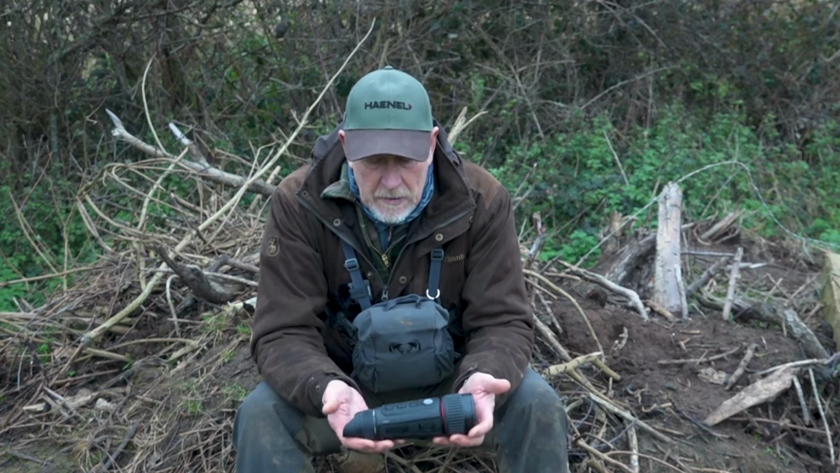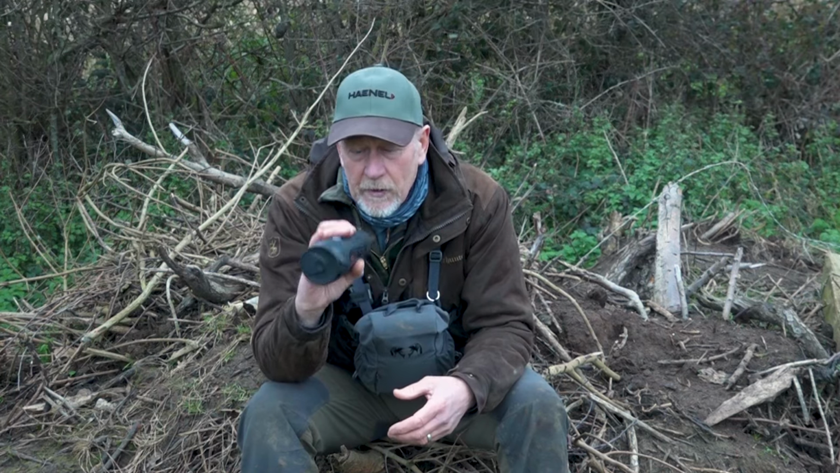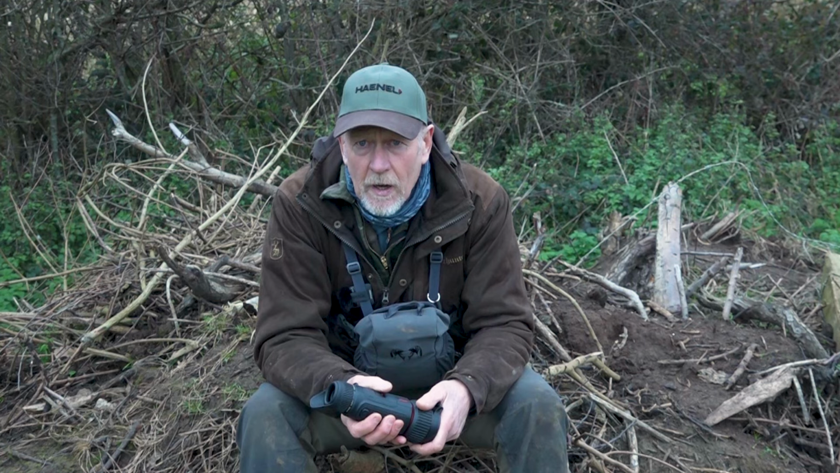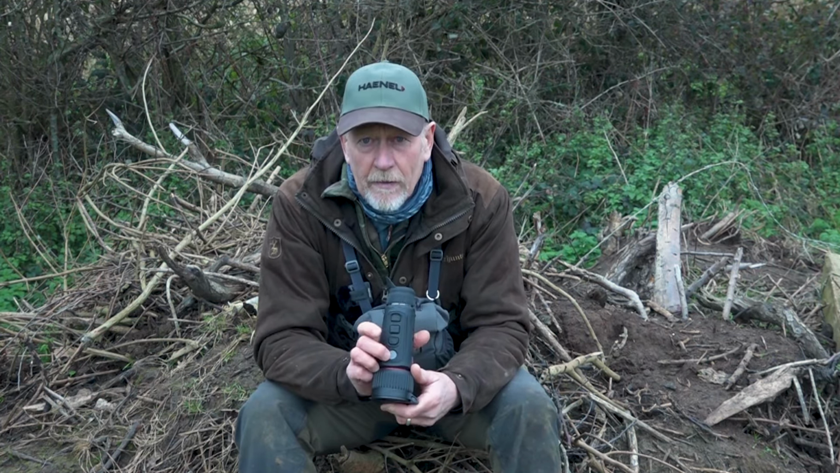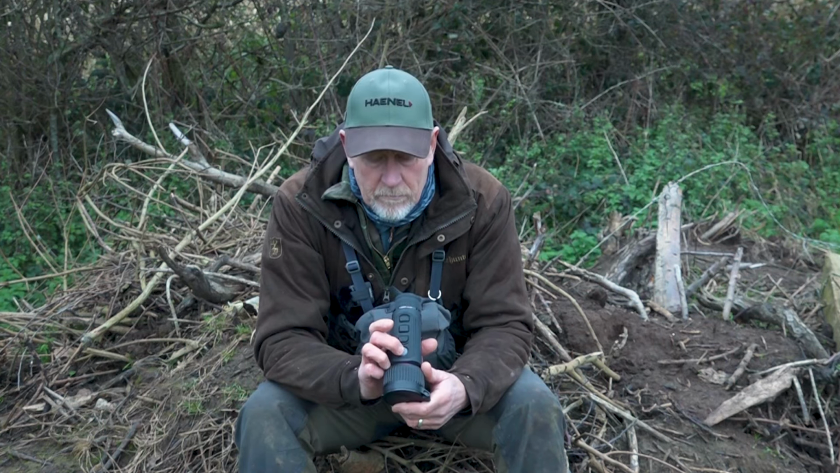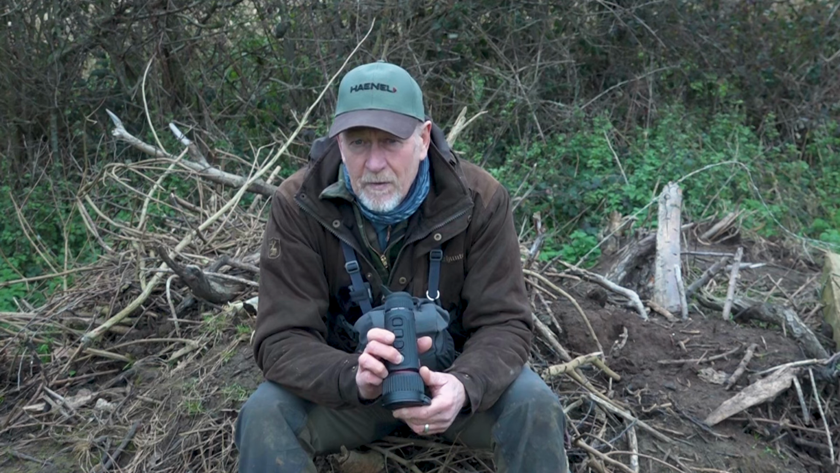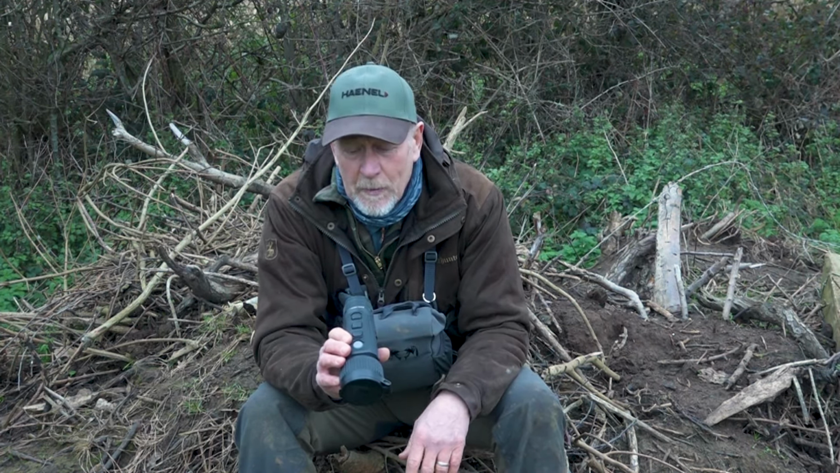Controls as the other unit, the Lumi, are, as I've said, very intuitive. Your fingers fit over them nicely, so you're not having to look at them when you're out in the field when it's dark, and after all that's when these things are most useful. On-off button at the front, a little pause on the press and then it charges up. A very quick warm-up charge, ready to go, I don't know, a couple of seconds maybe.